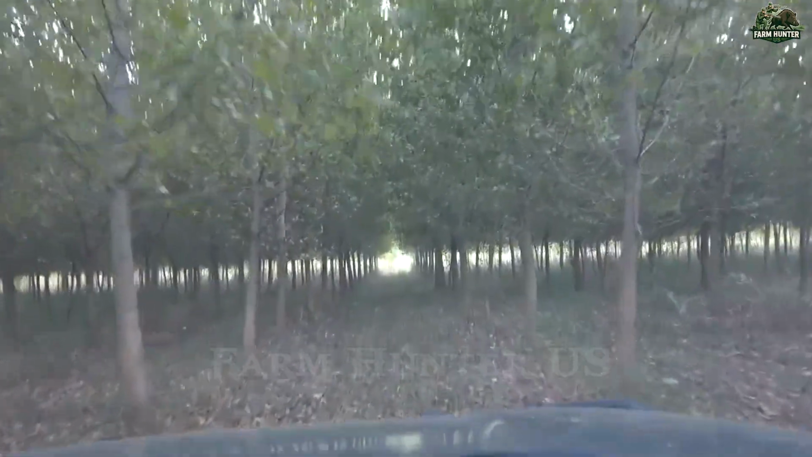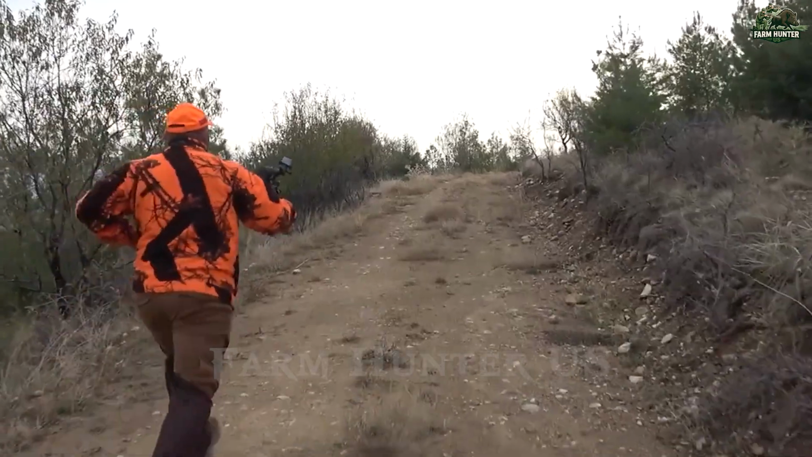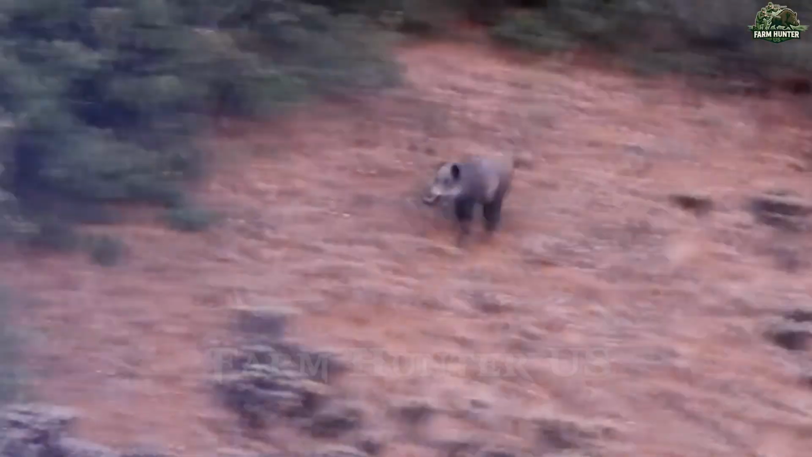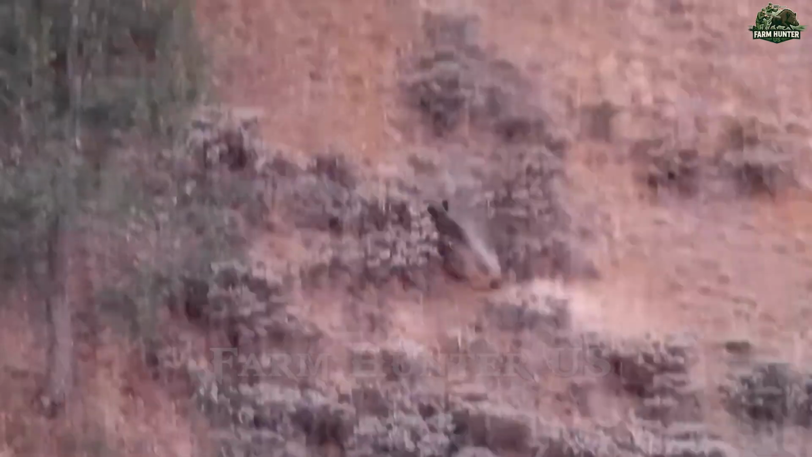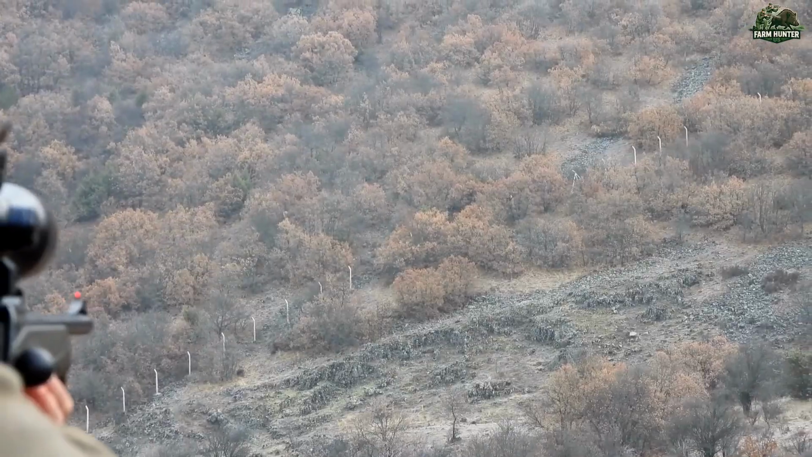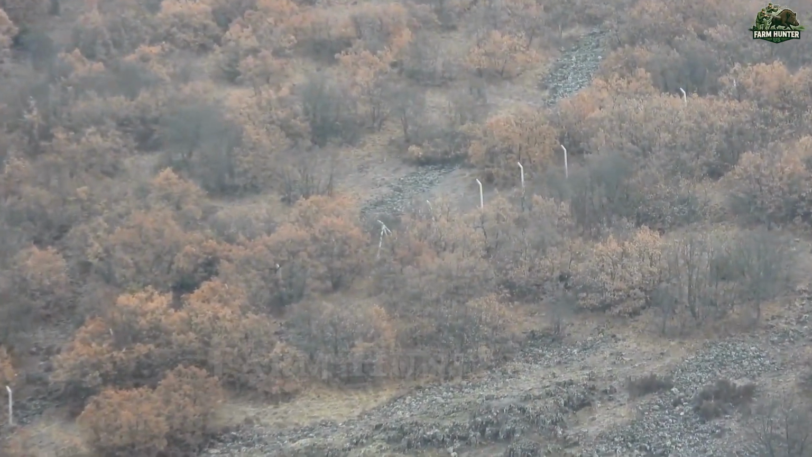Nestled along Turkey's iron coast, the forested hills may not tower like alpine peaks, but they're teeming with life and trouble. These low-lying, humid woodlands have become a hotspot for wild boar activity. With local crops constantly under threat and boars frequently damaging farmland, hunting here serves more than just sport. It's become a vital part of regional wildlife control.